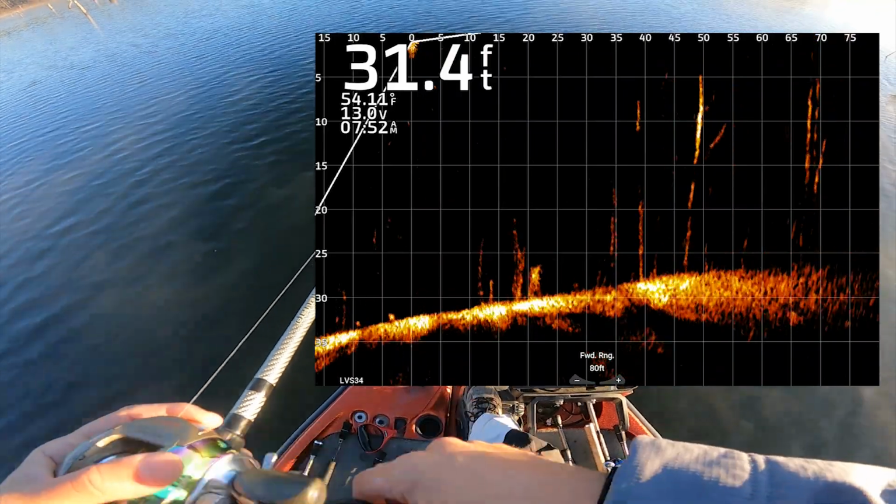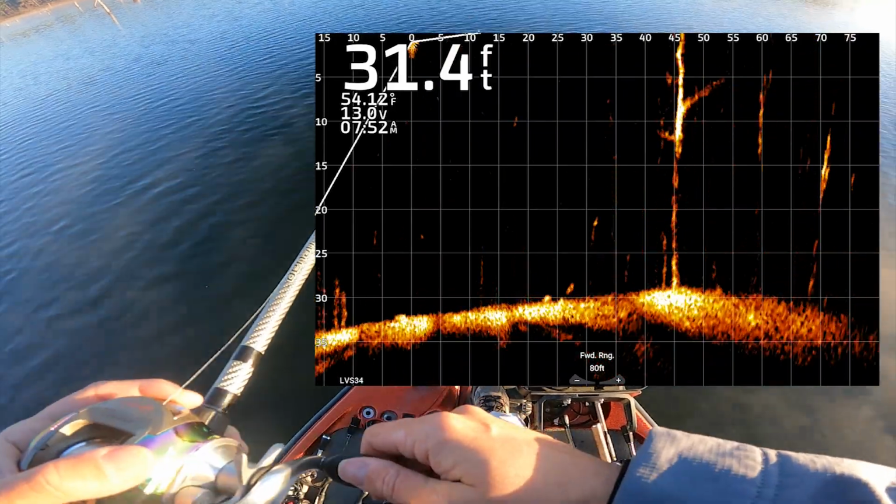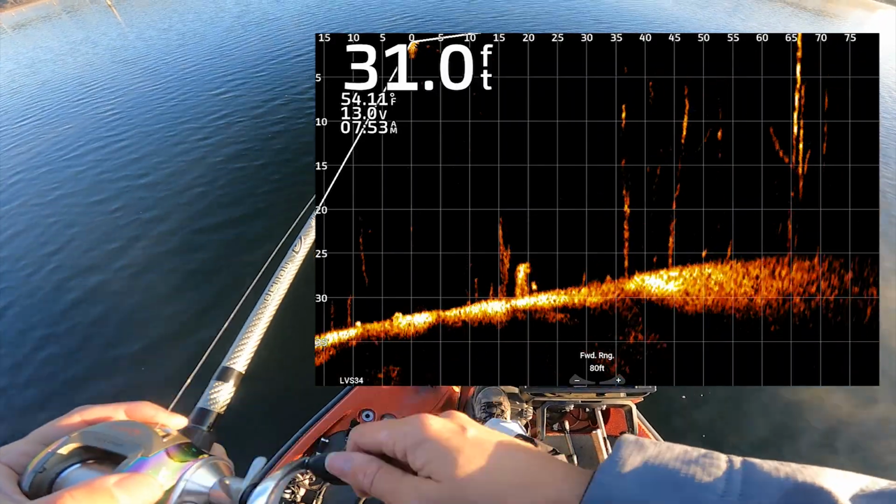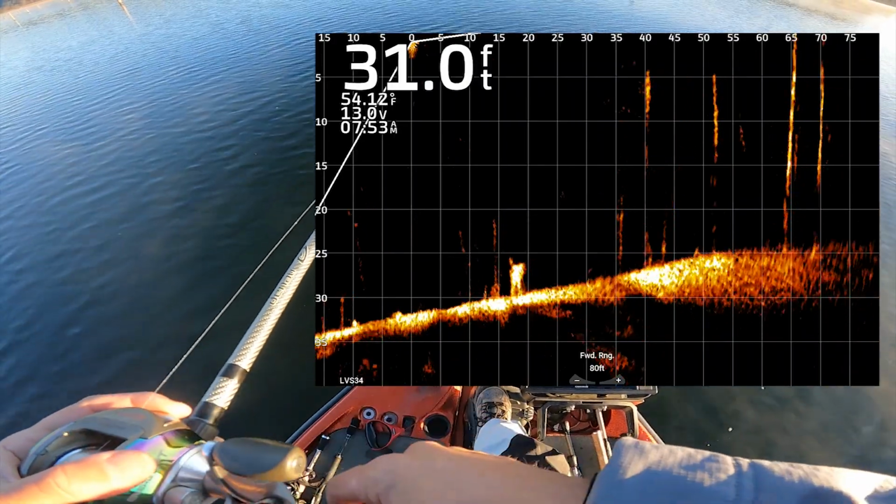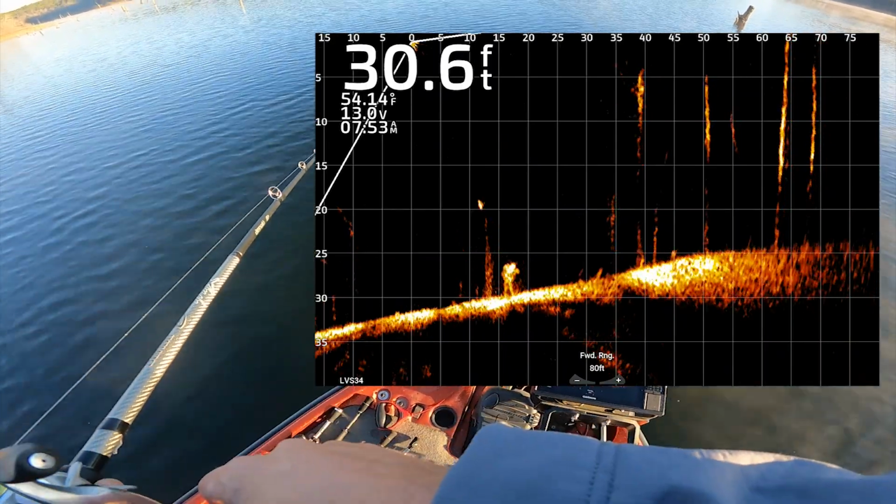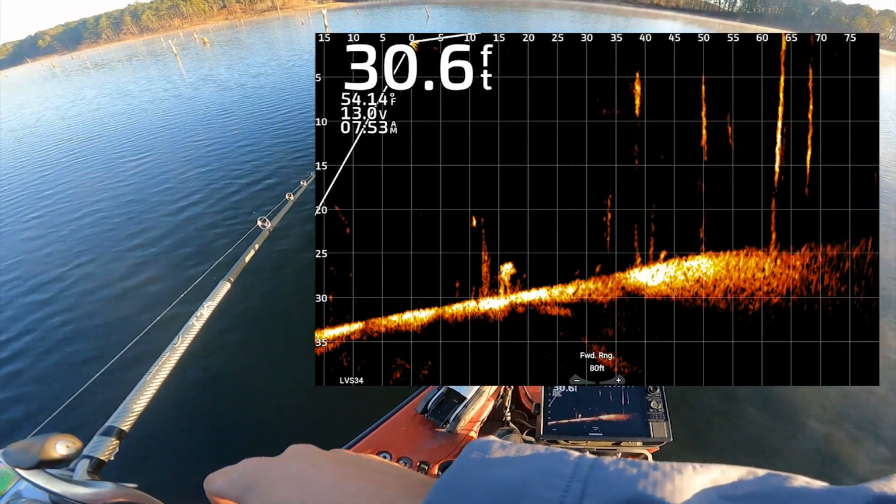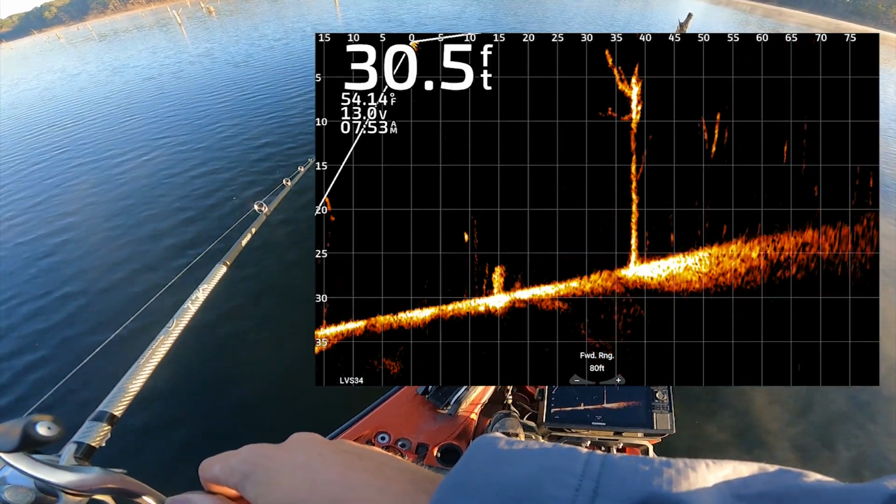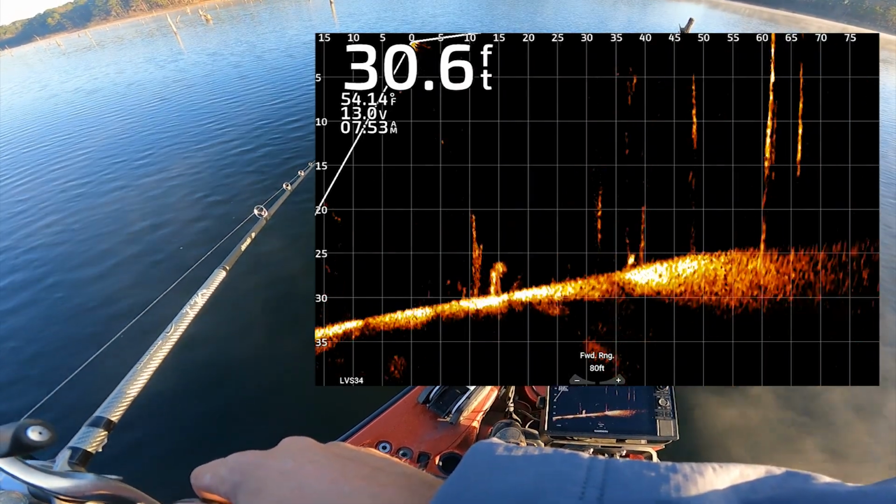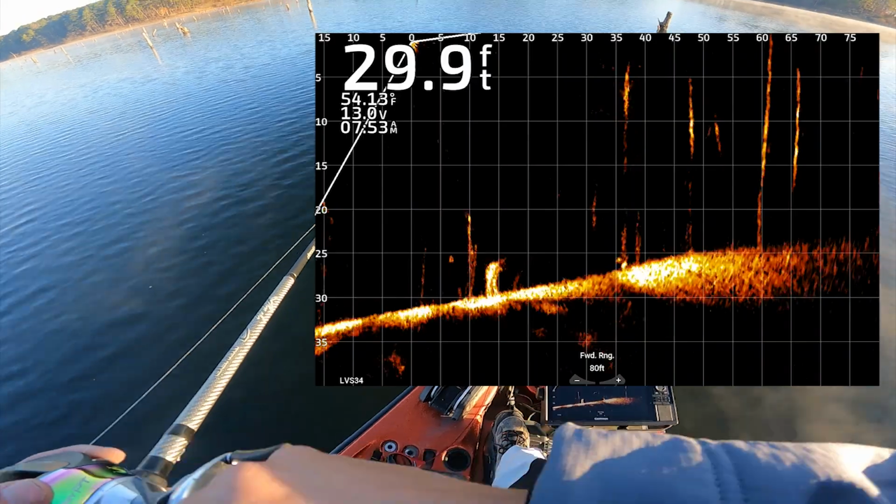Wow, dudes all of a sudden aren't interested, are they? Might have to try something else. I'm about to try something else. Here comes some closer to the boat. See if we can get these. Yeah, they are down there. I'm going to have to drop something else and see.